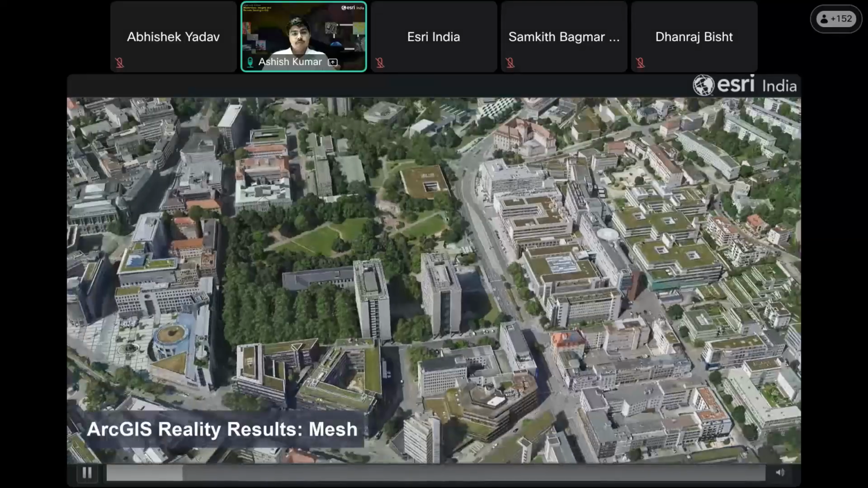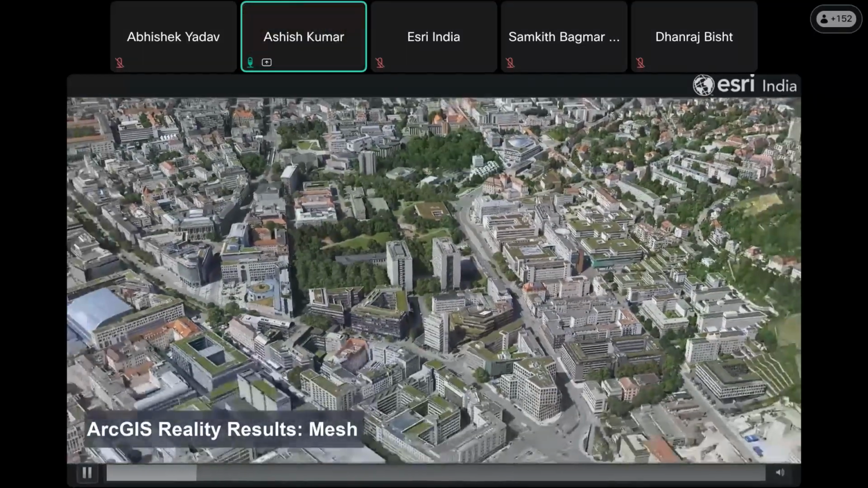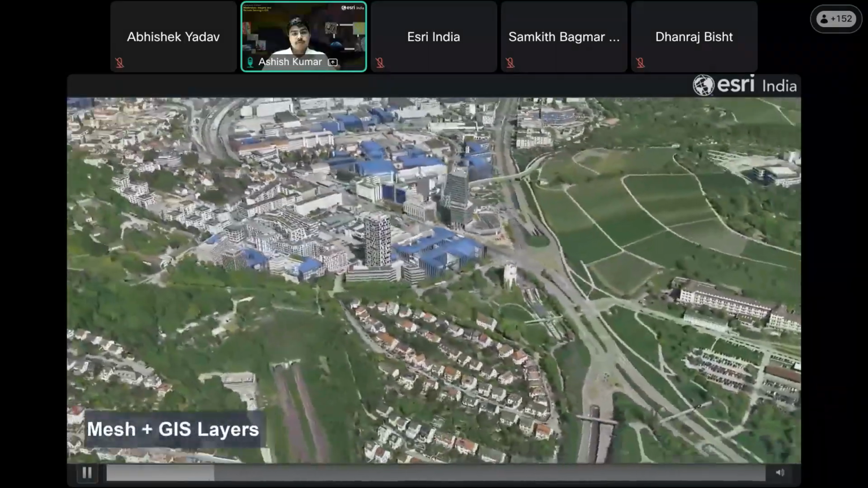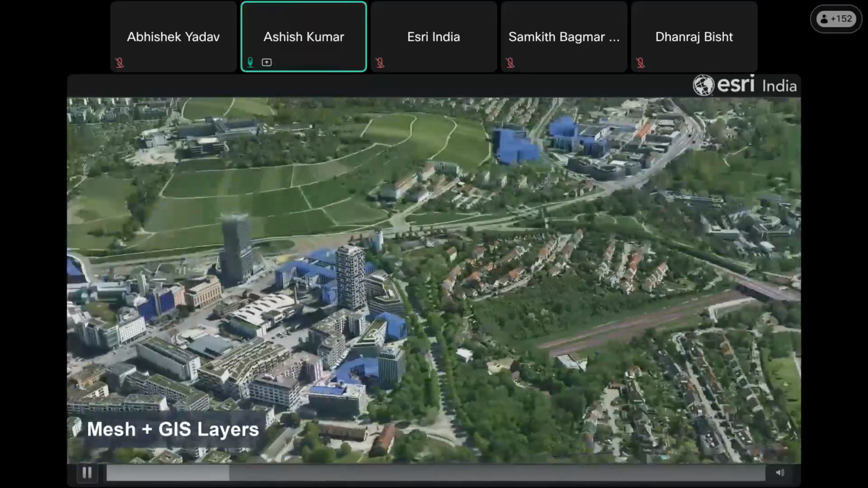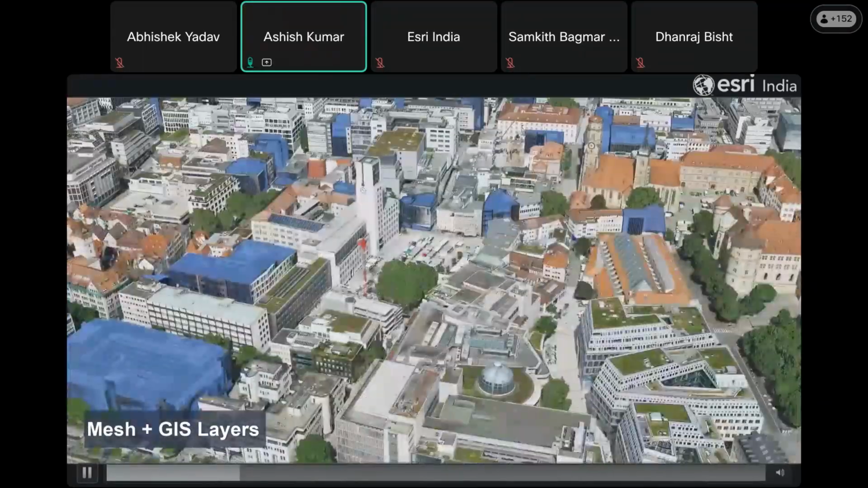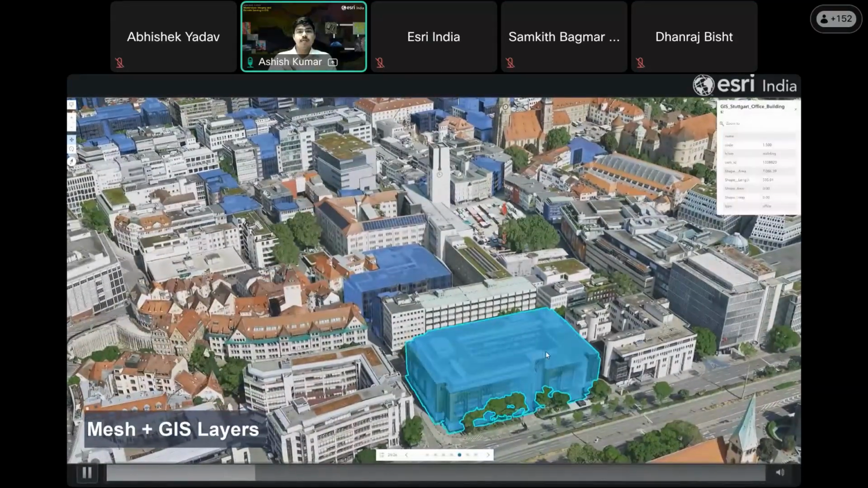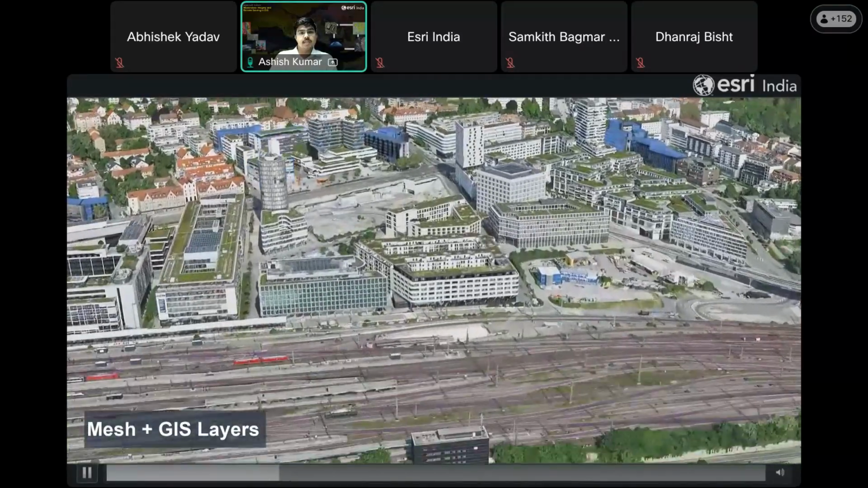This use case demonstrates how reality mapping data captured from aerial sensors can be transformed into an accurate, high fidelity digital representation of an entire city. As you can see, we can integrate meshes as well as different GIS layers. You can also inspect what layer is presented on the real world ground, and inspect the area.